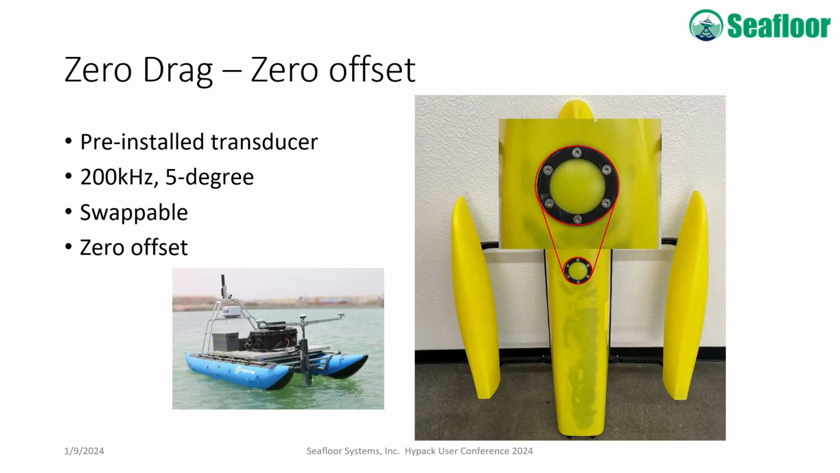And we talk about zero drag or zero offset. Most catamarans typically have a pole extending into the water, creating drag and a surface plane. We built the echo sounder into the hull, so it shoots through the hull, extremely maneuverable, and it's swappable between a single and a dual frequency, and again, zero offset. We actually put the antenna over the echo sounder transducer, so there are no horizontal offsets.